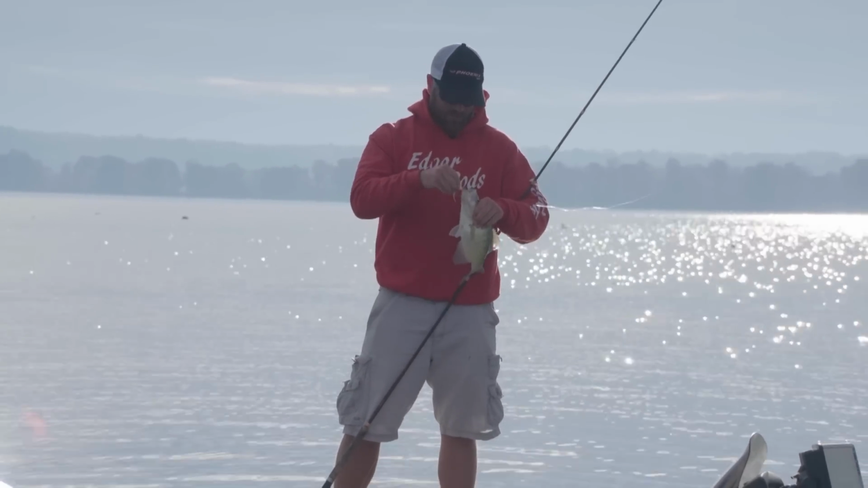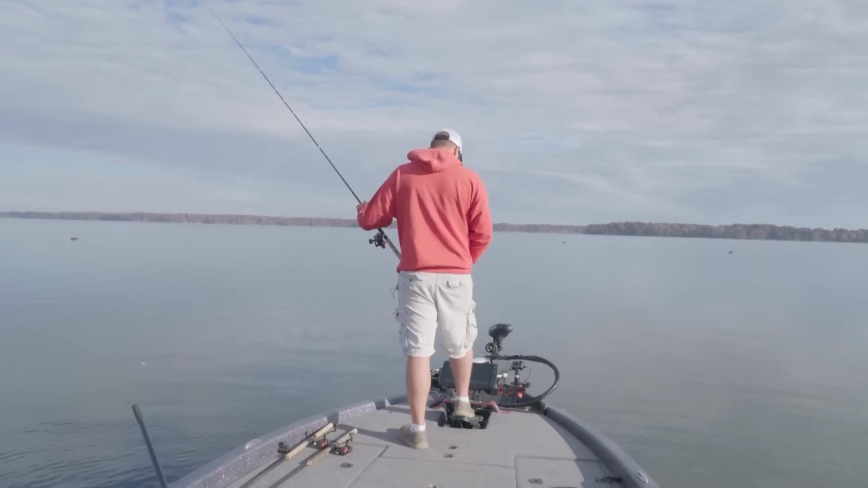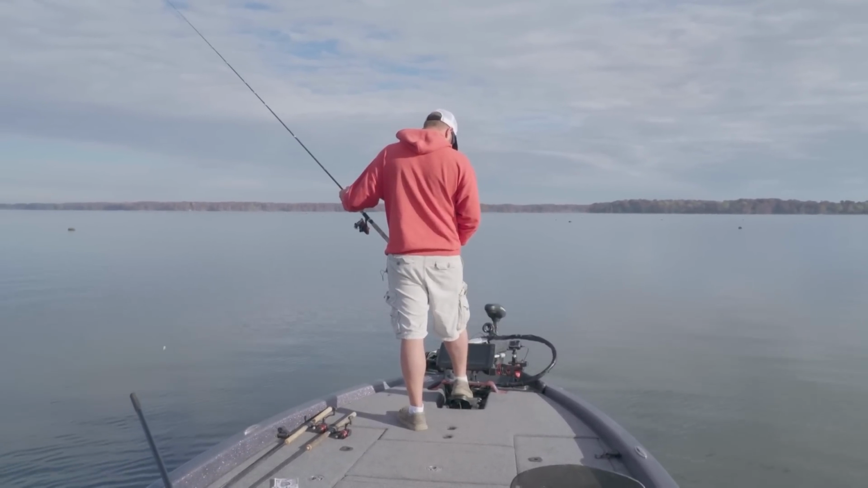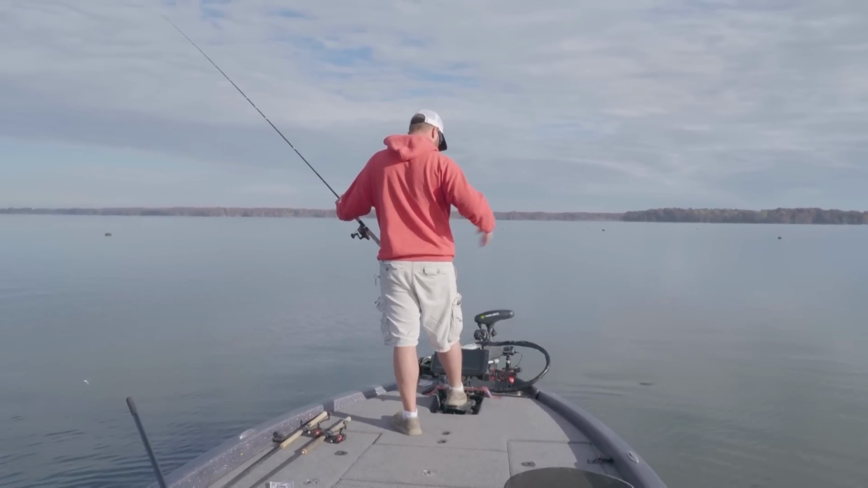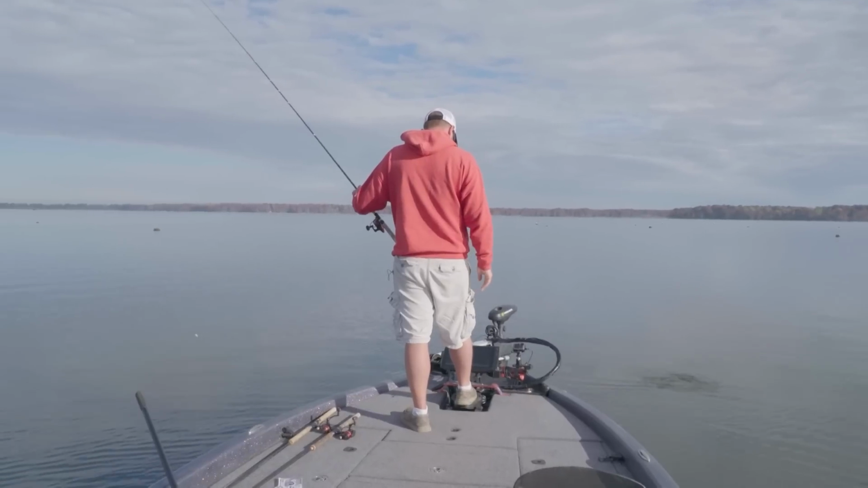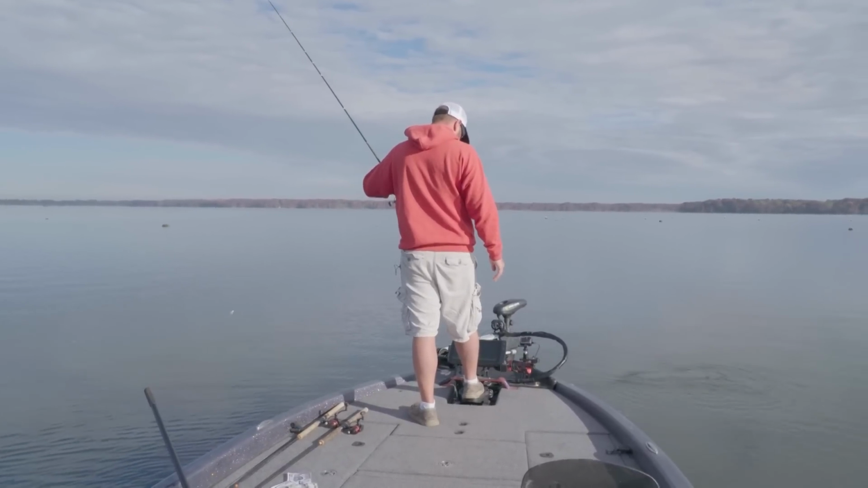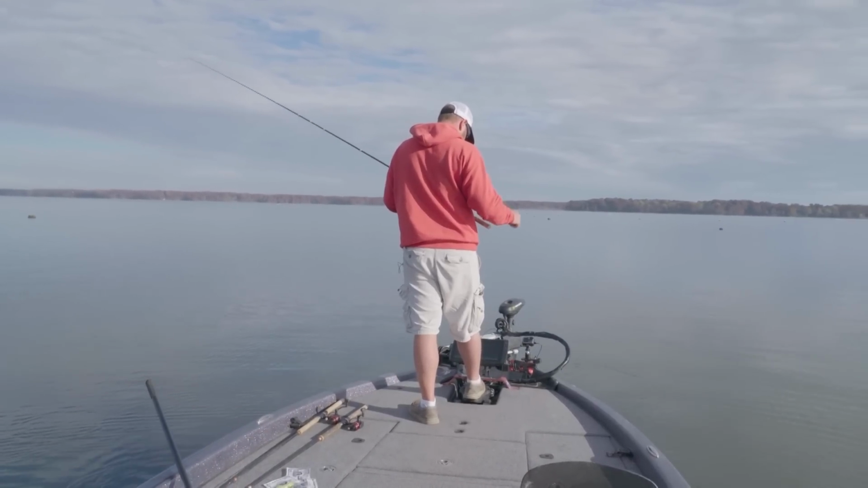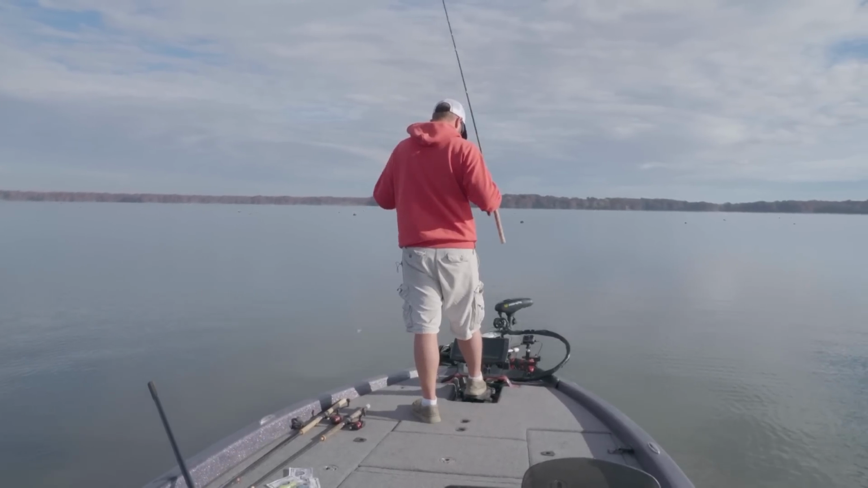If you've never been here to Reelfoot, I highly recommend you coming. It is an awesome fishery, full of fish. Blue Bank is an amazing place to stay at. The rooms are excellent. The main thing is just don't get in a hurry going anywhere on this lake, or you'll tear your boat up. It's just full of really hard cypress stumps, so you just got to really be careful. But as long as you're careful, you'll be just fine.